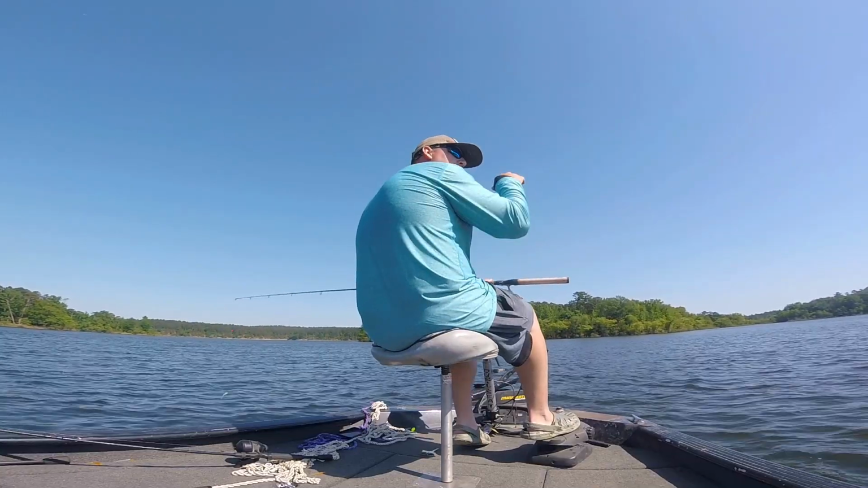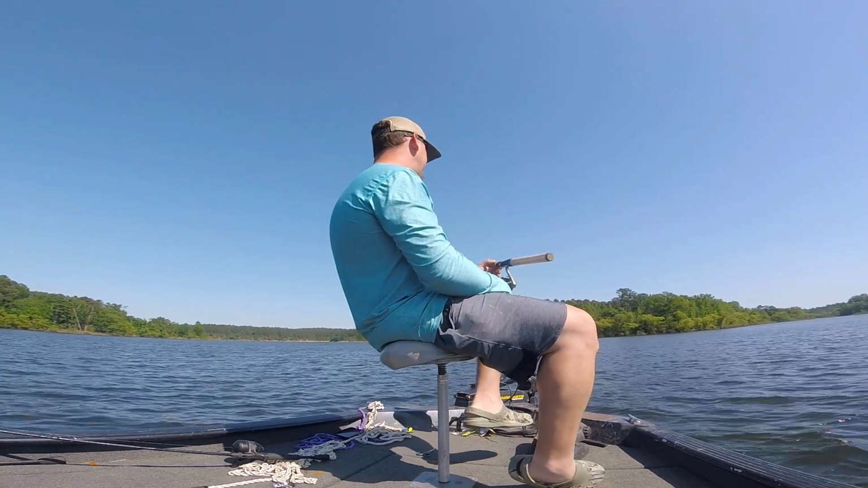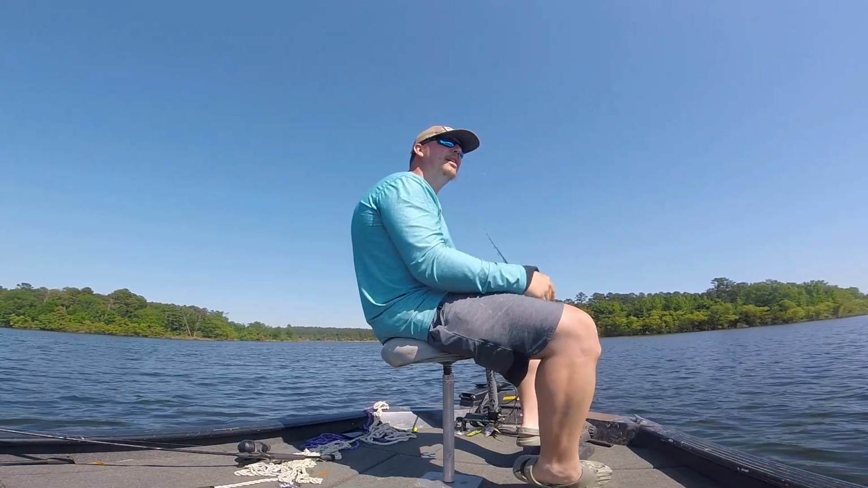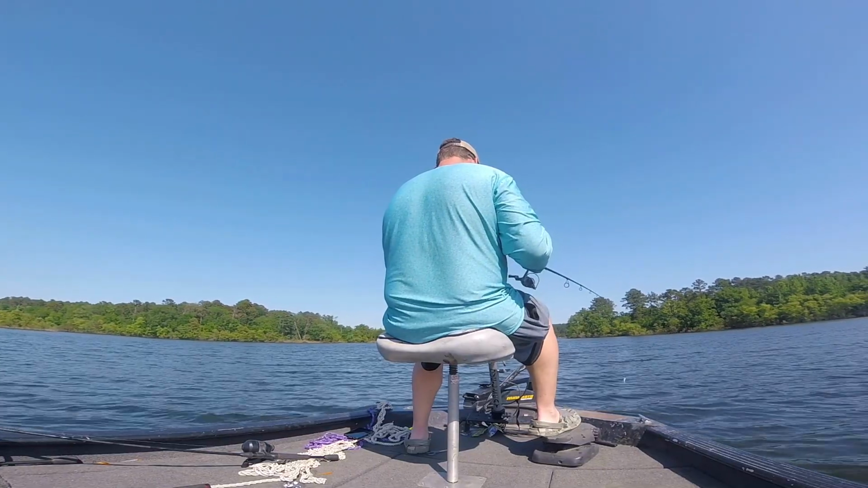I've caught a couple of them on top of the pile. I mean, there's plenty of fish on top of it, but the only ones I've been able to catch on the top of the pile, I've had to really like jerk it a couple times and like trigger that bite. Last cast. If I don't catch one on this one, we're done, no matter what.